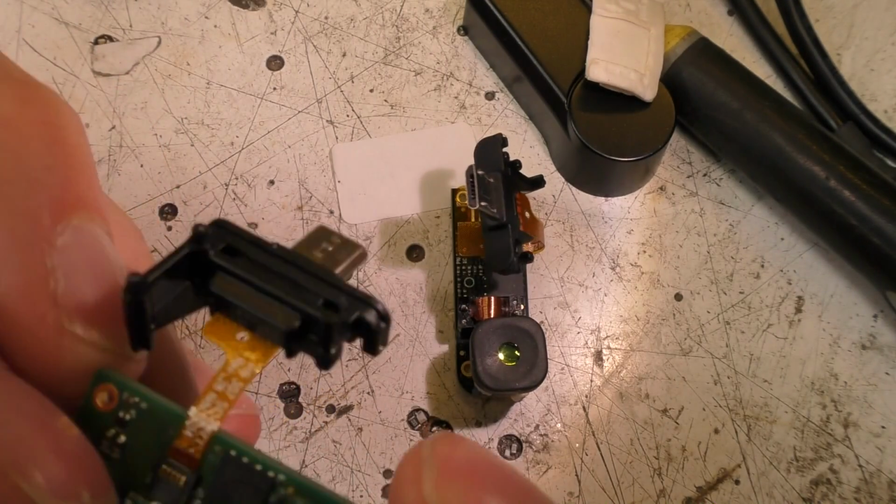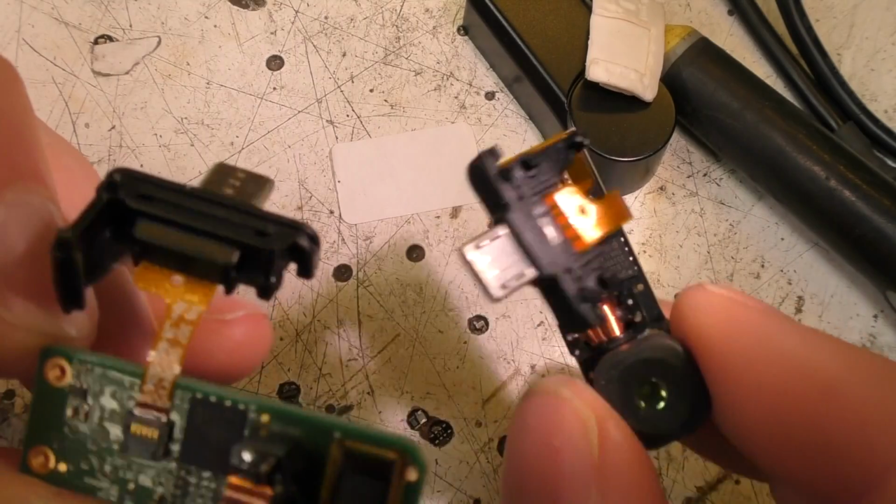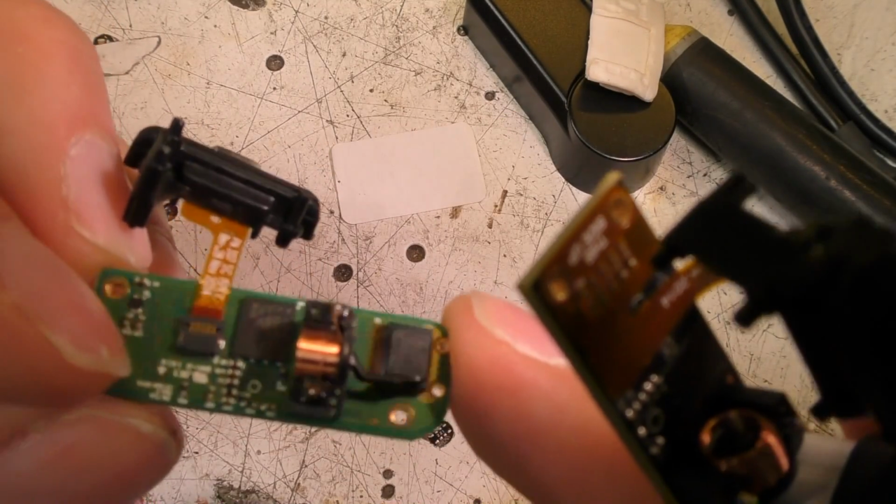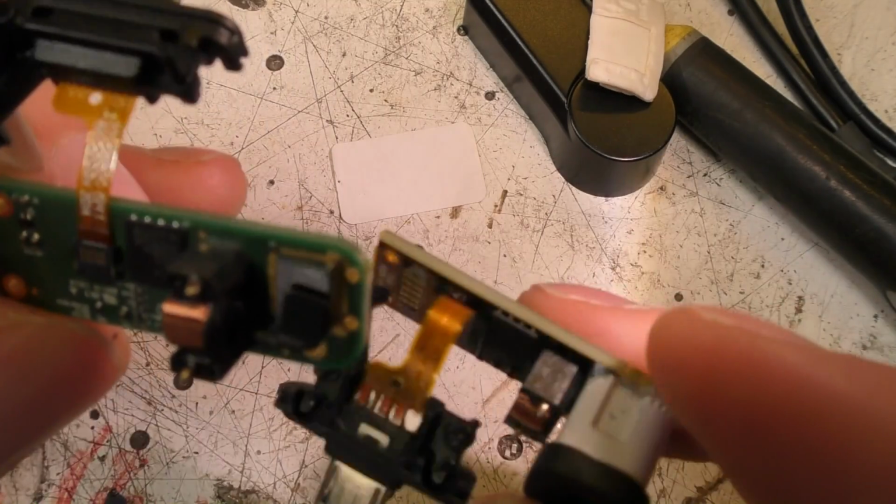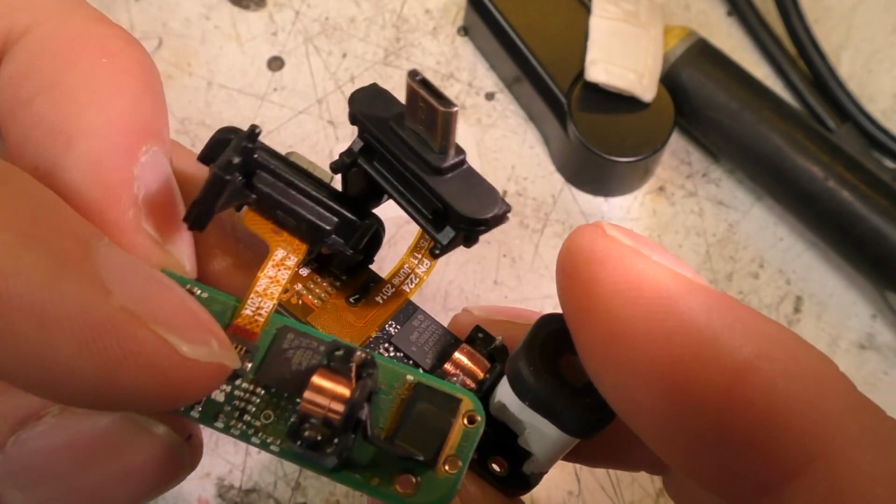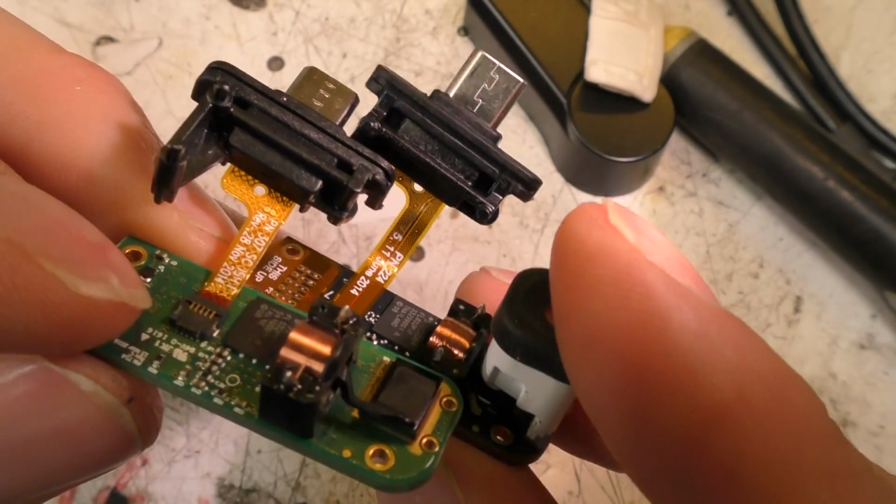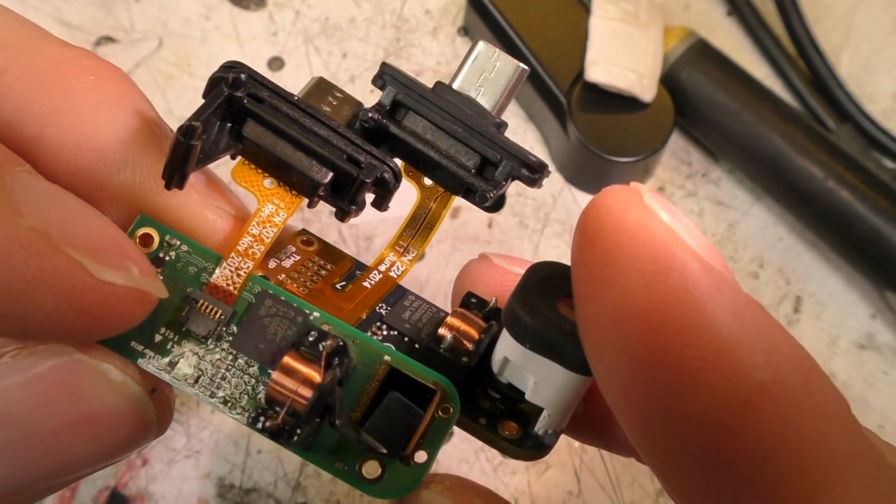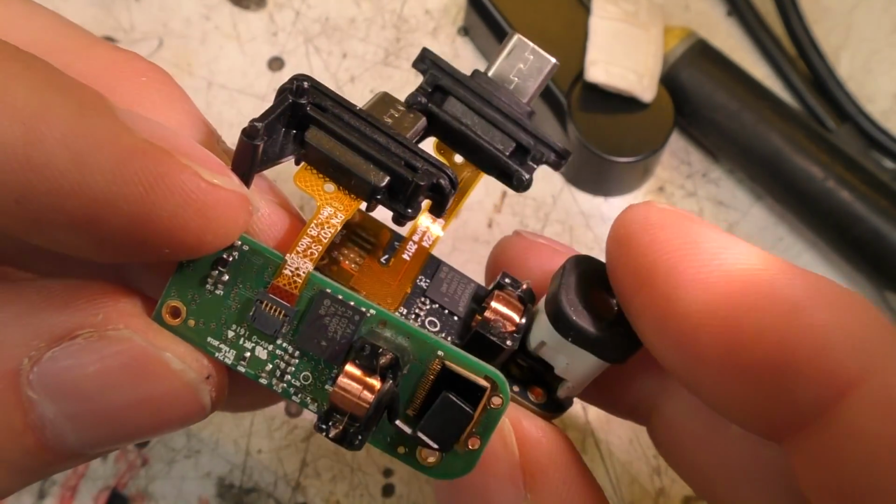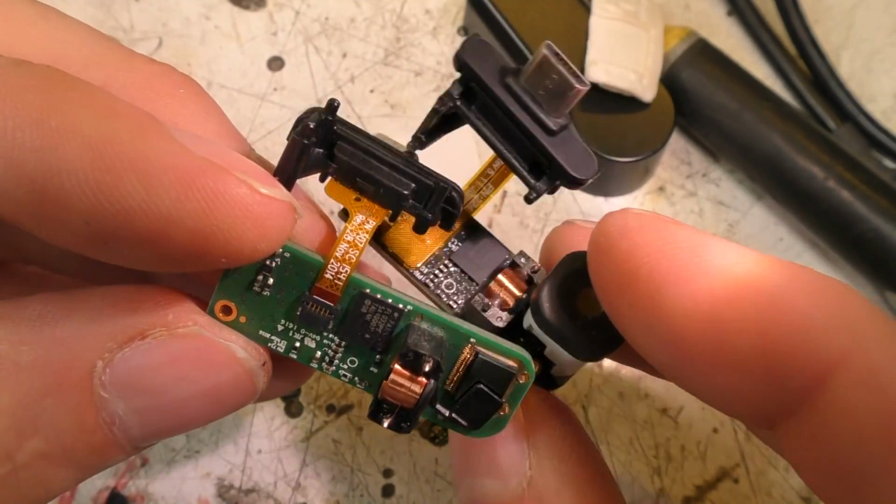I don't think I'm going to pull this sensor apart, seeing as this does still work, and it's quite a reasonable device. I don't think we'd actually gain anything. It's probably just pretty much the same layout as the old one, just bigger. It's hard to see here, but this chip is actually physically bigger. So the pixel pitch is probably the same or similar, just obviously a larger die.